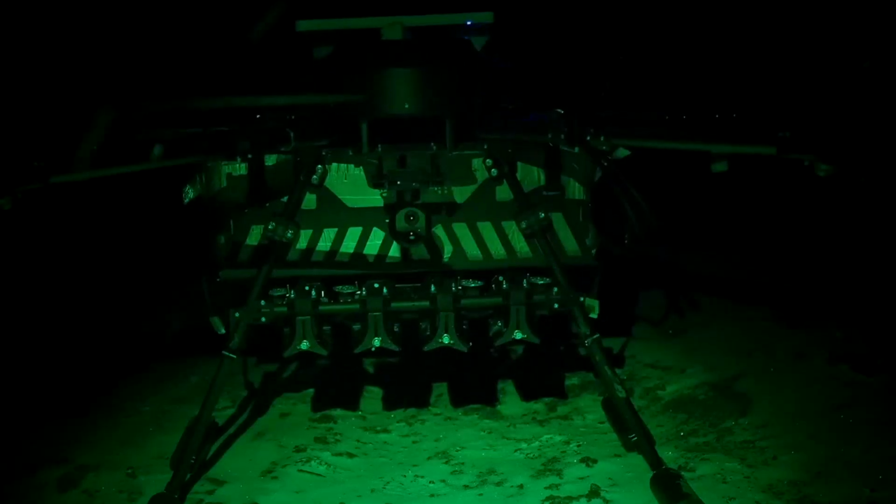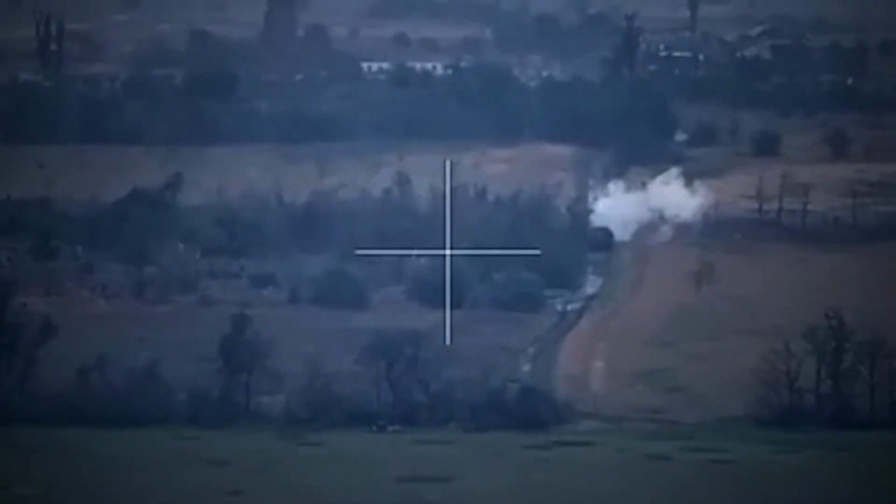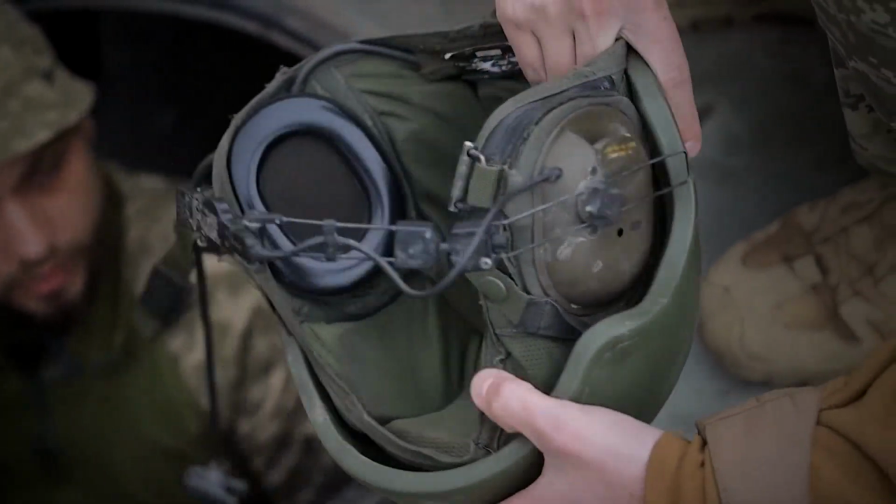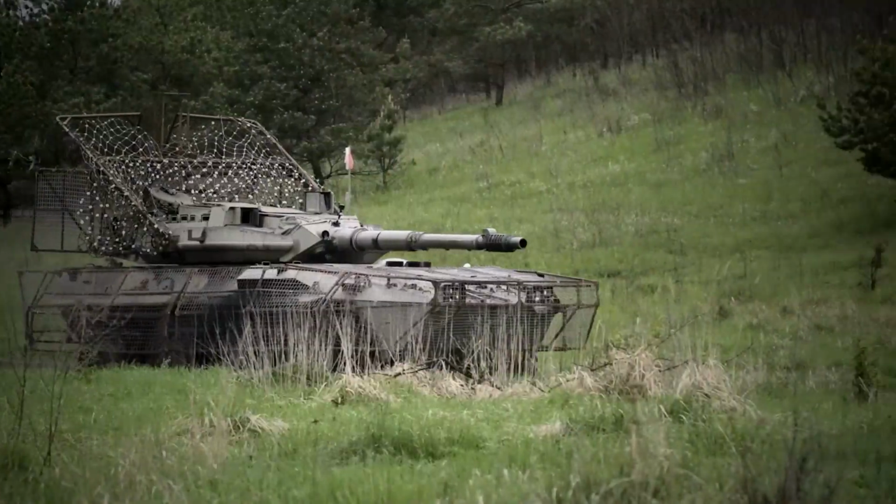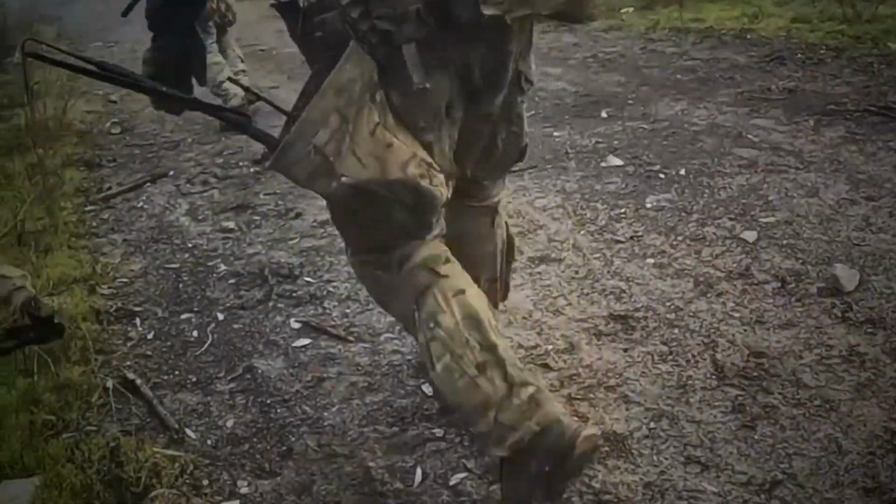Then came the intercept. A SIGINT team from the 83rd Separate Radio Technical Brigade, positioned in a monitoring station outside Kupiansk, 70 kilometers south, had been passively monitoring Russian aviation frequencies throughout the morning. Their equipment logged all traffic on designated frequency ranges without gaps. The intercept was captured at 6:48:15 a.m., 41 seconds after the explosion on the Mavic footage.